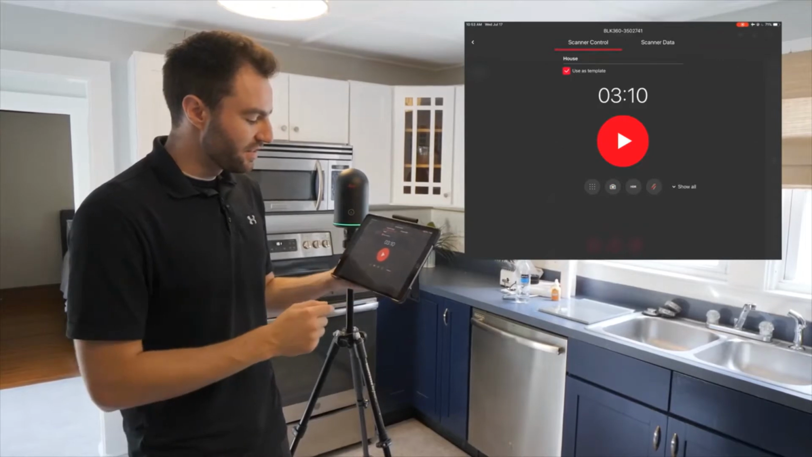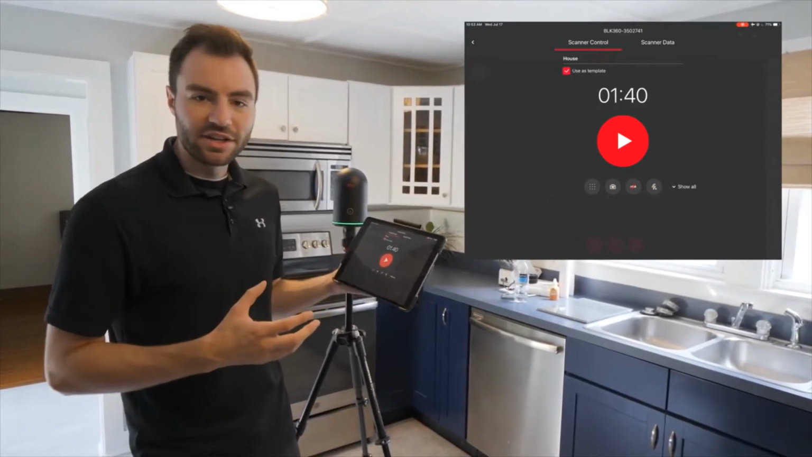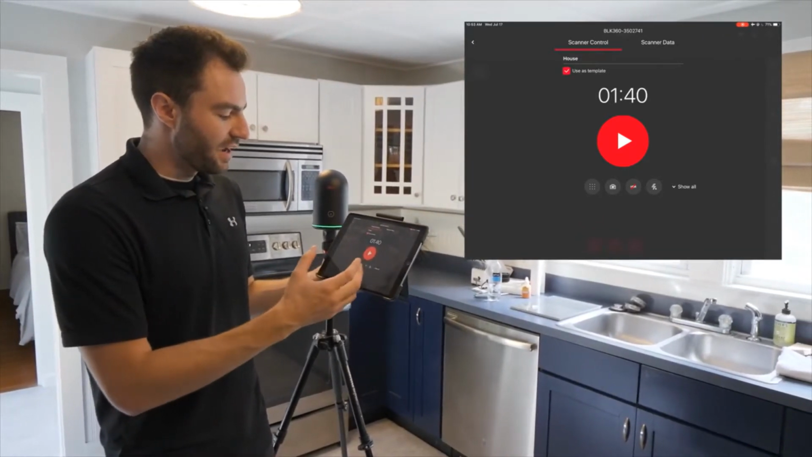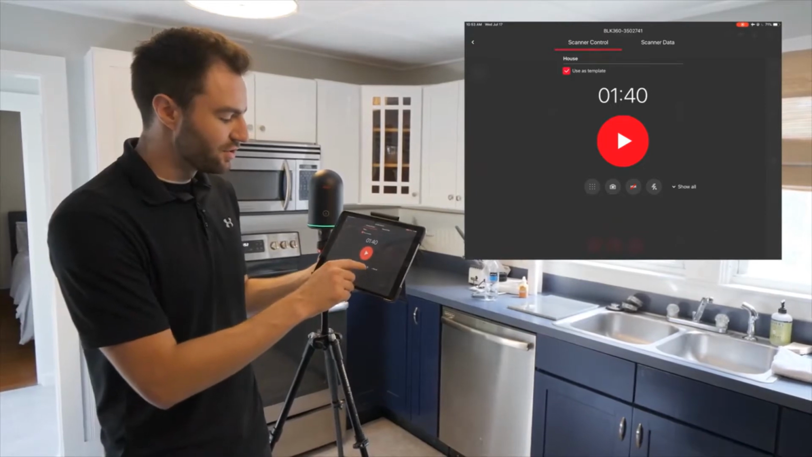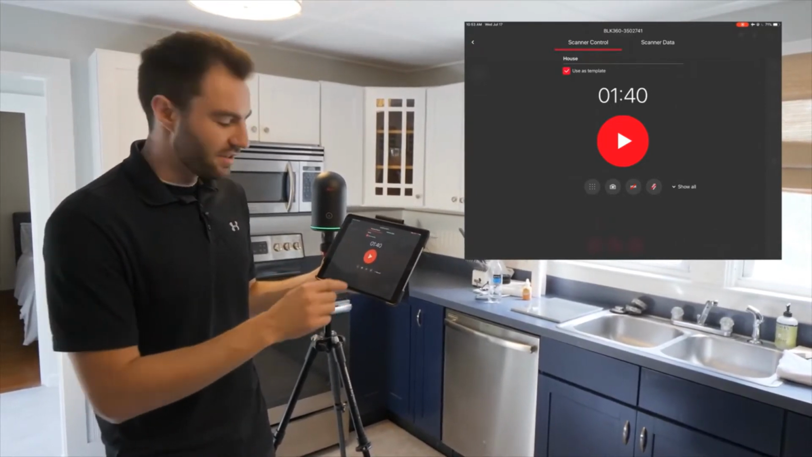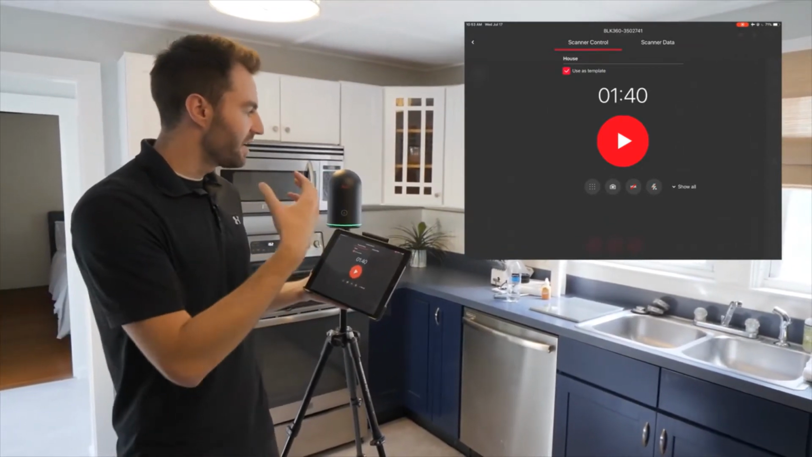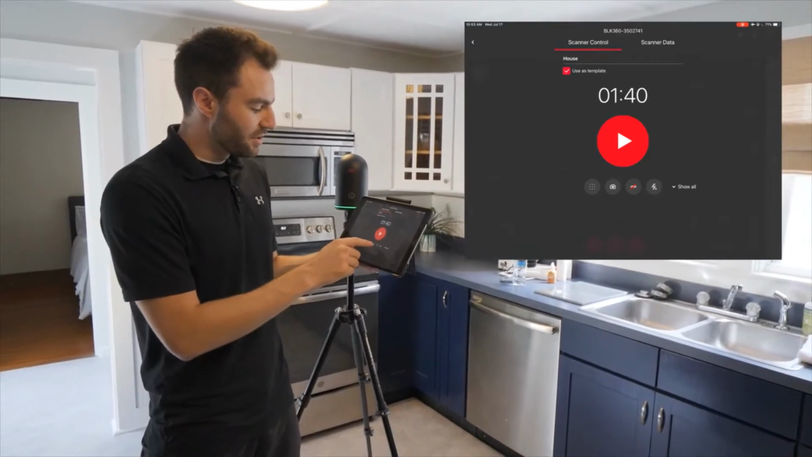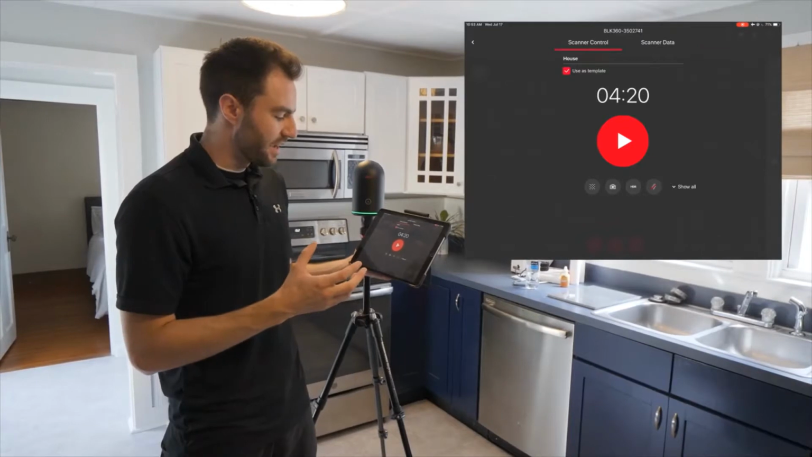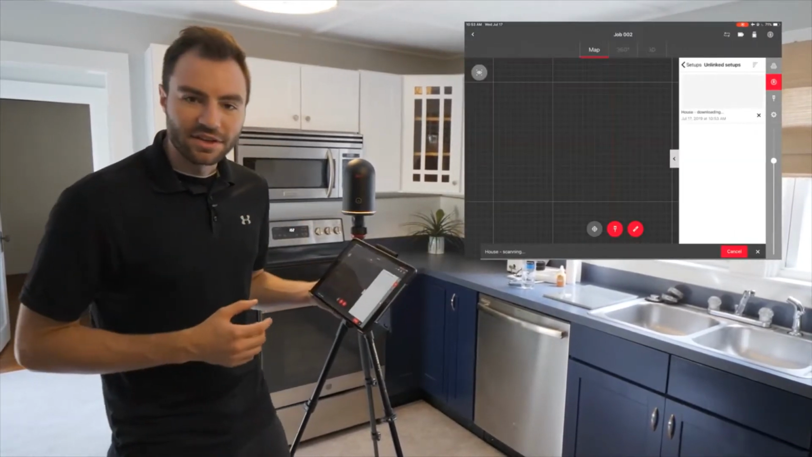For this project I definitely need imagery, and the next button is the HDR. I can toggle HDR on or off depending on my conditions, and if HDR is toggled off, I can also choose to do an automatic flash, turn flash on, or turn it off completely. For this project, because I have pretty bright light coming in through the windows, I'm going to turn HDR on, and I'm going to do a medium density scan. Once that's all set, I can click play and it'll start the scan.